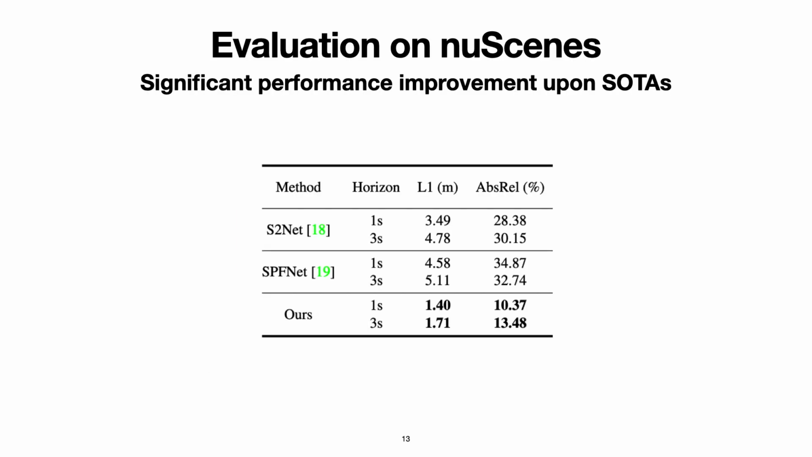This ray-based quantitative analysis shows that we significantly improve the performance on point cloud forecasting as compared to the state-of-the-art, and for completeness, we also evaluate with the standard chamfer distance metric used by prior work in the main paper.